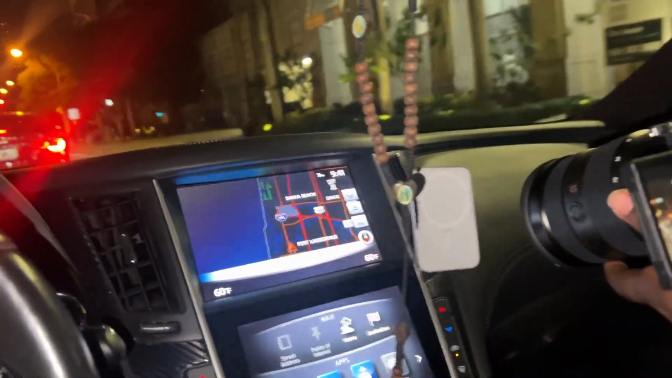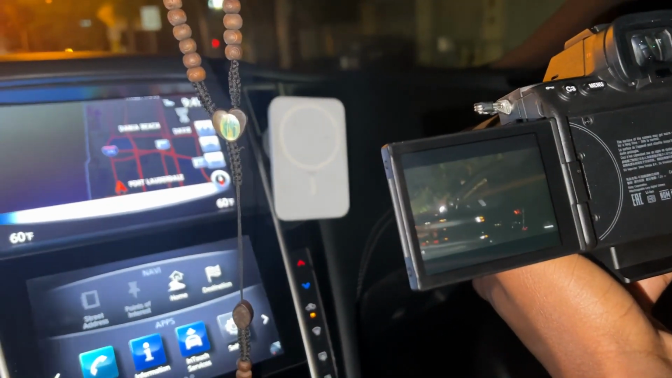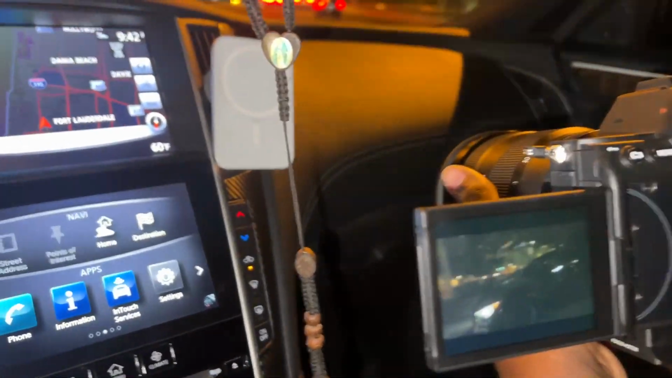Hold on, let me see what we got right now. Ooh, look at Joker, bro. It went from Batmobile to Joker. Evil twin. Hold on. Let me get to the right part.